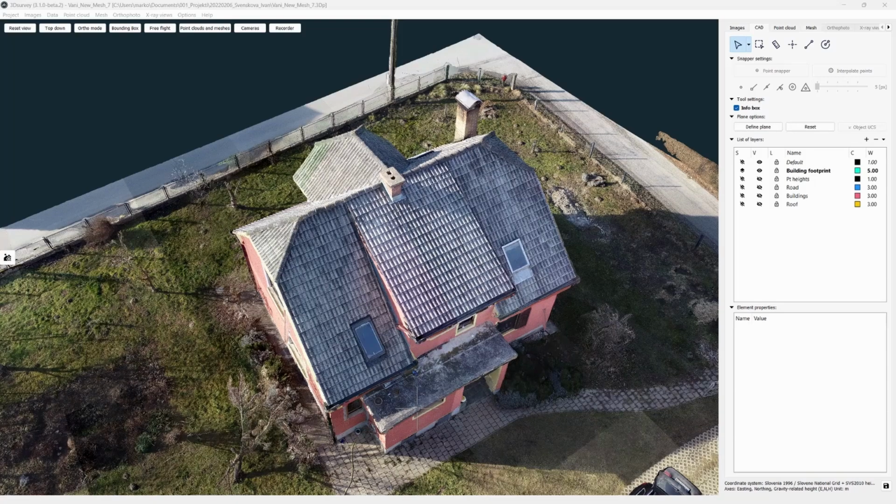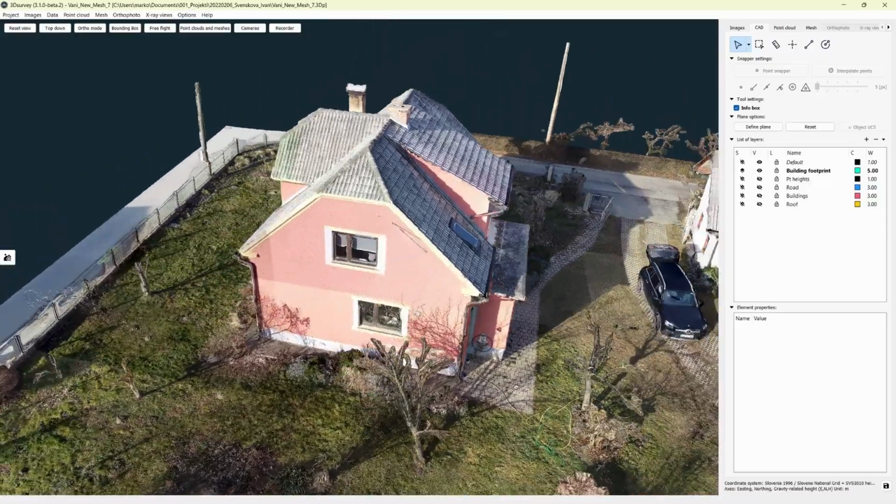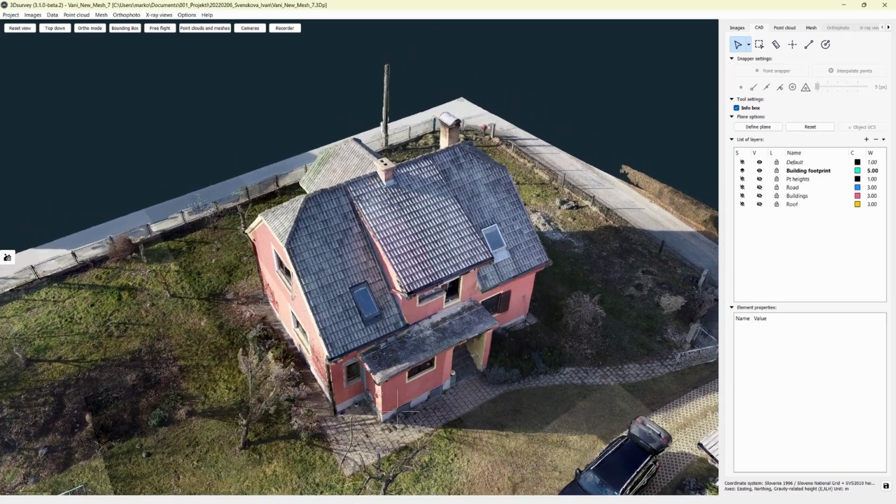Hello and welcome to another 3Dsurvey tutorial. This is a quick tutorial about the plane lock and perpendicular lines. Here we have our nice 3D model and I would like to do the vectorization of the building footprint. And I would like to do that with the help of plane lock.